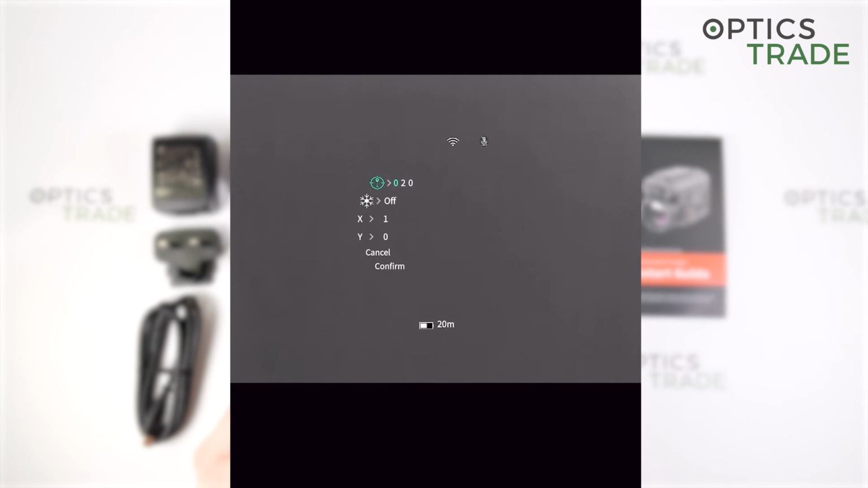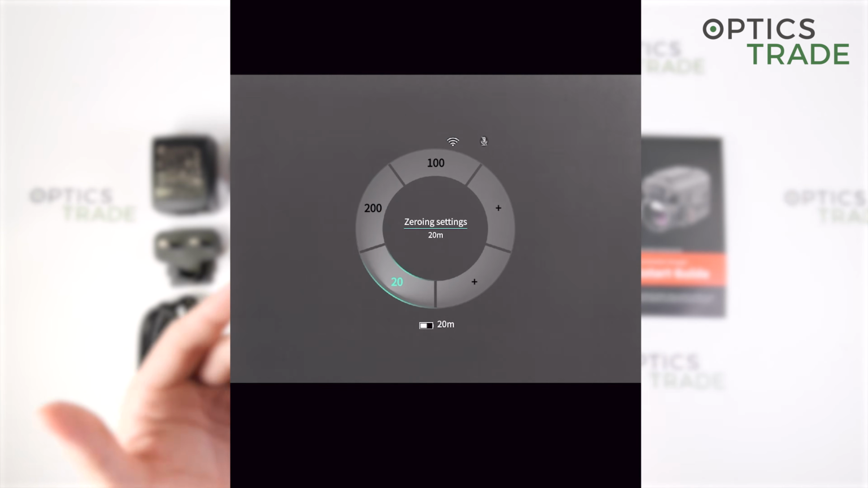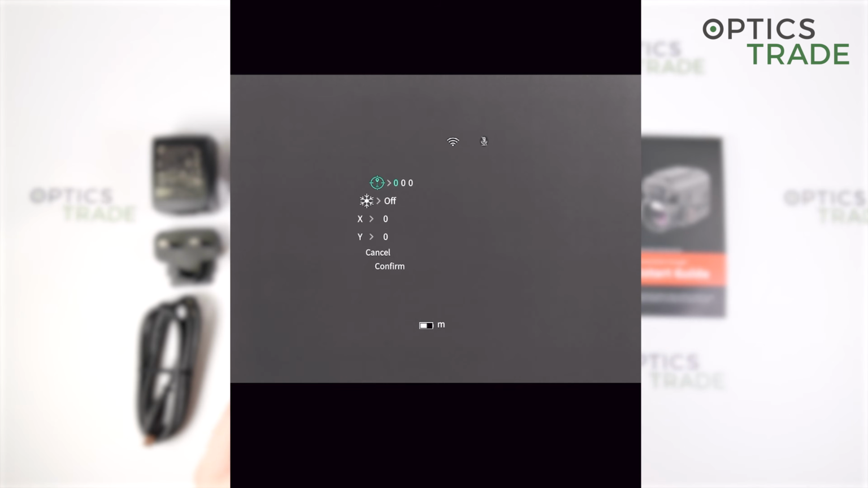So 100, 200, 20 is what I made as the additional program. Here is the plus, where you can make your additional rifles, let's say 2 or 3, as I said. When you make this, here is the number you want or you have to choose. Let's say if I make now 500, this will be inside then of the device.